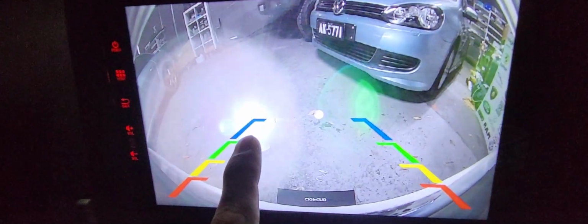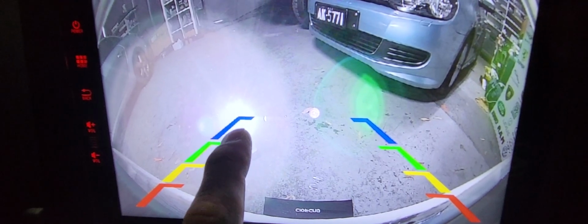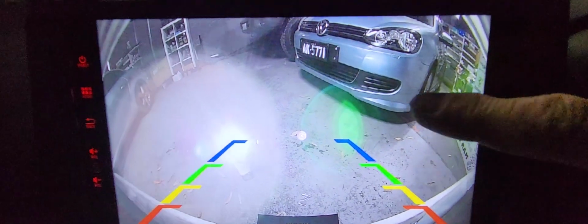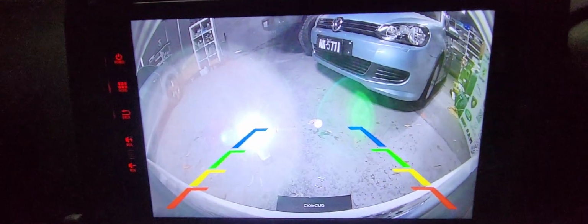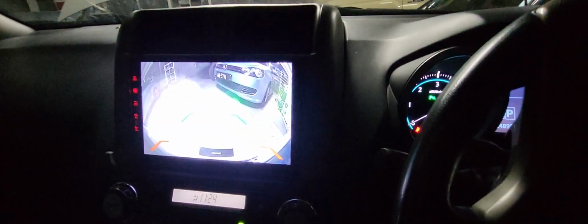You can see the anti-glare feature is working very well because it blocks the very strong LED torch light here, and it has a bit of haze, but you can still see the object in the front very clearly, the car and the panel and other things. That is the front camera, and we have the front camera set up like this.